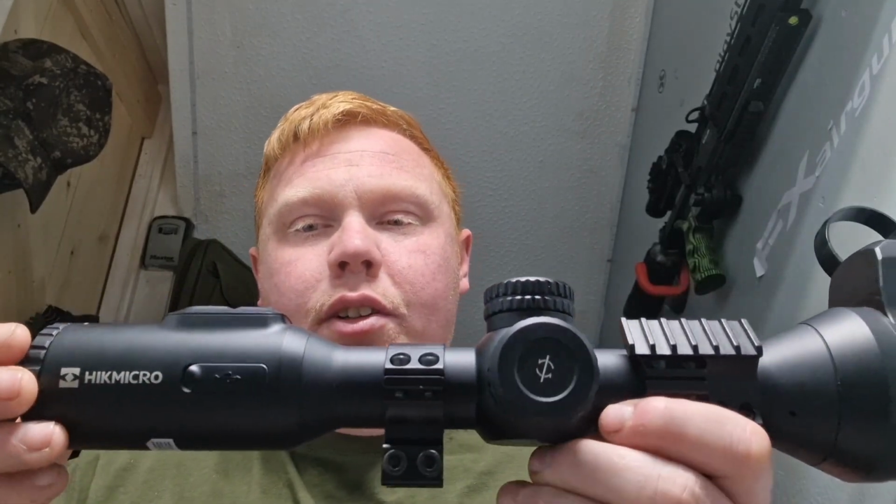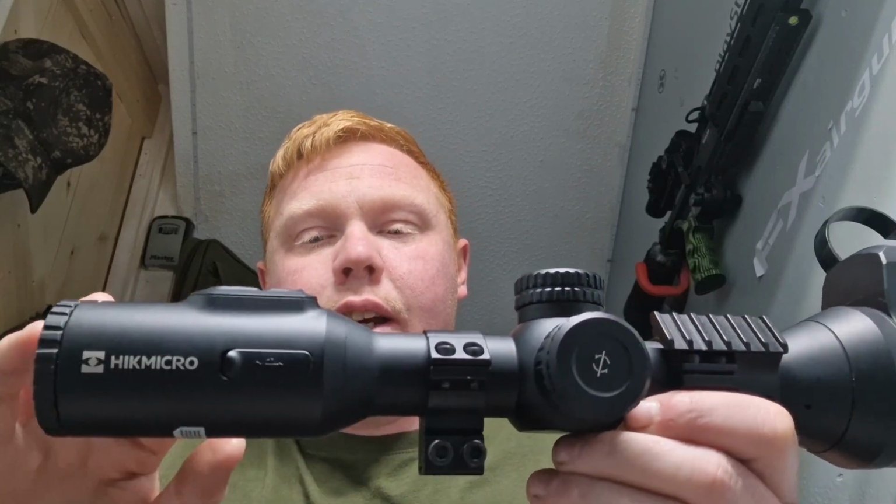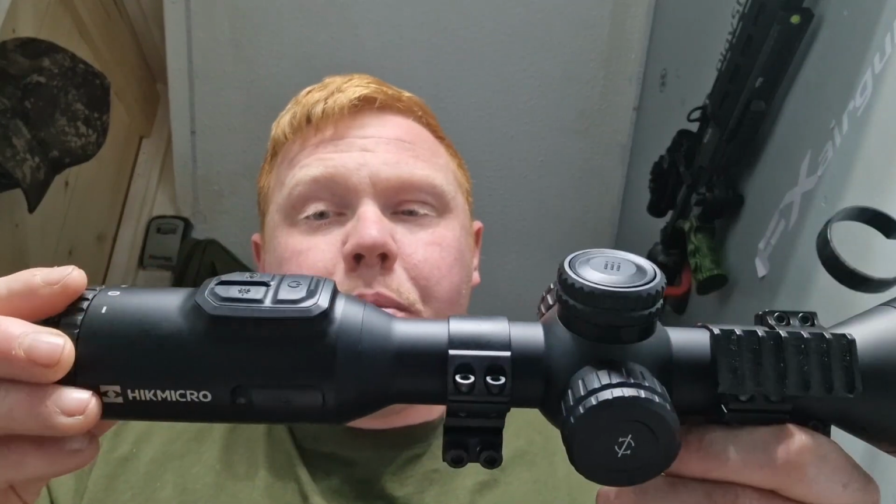Some of the new features we've got on this, which was different from the old Alpex, is a new button layout. If you can see, it's slightly raised, which makes locating the buttons a lot easier, especially when wearing gloves on a cold winter night. Starting with the buttons, we've got your power, we've got your LRS splash, your photo. You press it once to take a picture, hold it in to record. Pretty simple guys, you can't get any better than that.